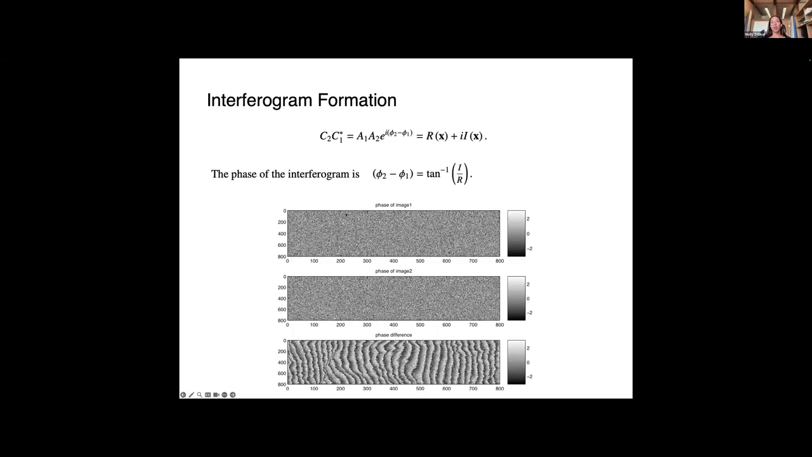So this is just showing that for each image alone, the phase value will look like random noise. But if you find the difference of these two complex images, we can start to create some of these spatial patterns that maybe we can begin to interpret.